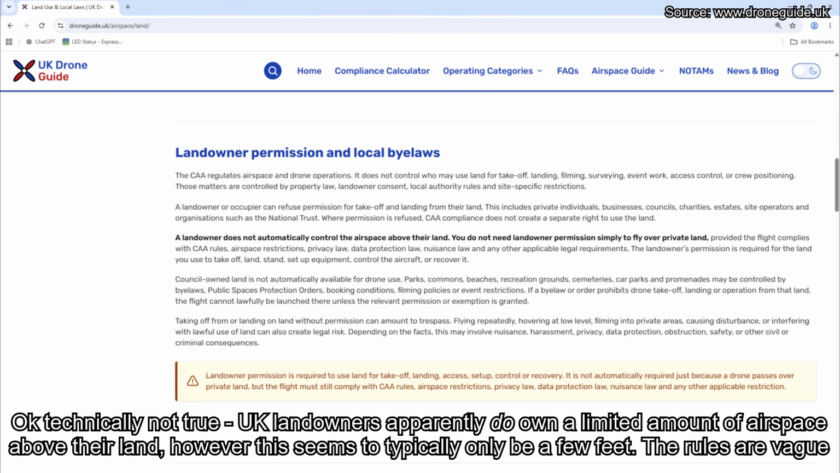So long story short, you can actually legally fly at the Stonehenge site as long as you don't take off and land on the property owned by English Heritage Trust. Now, this is where the loophole kicks in.